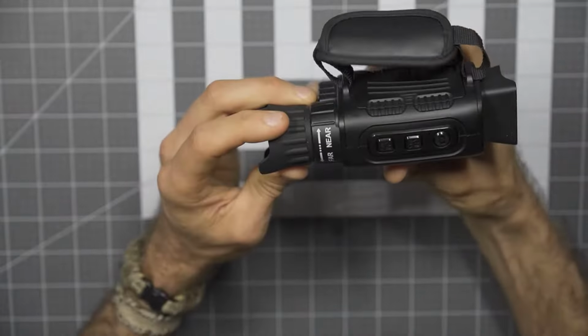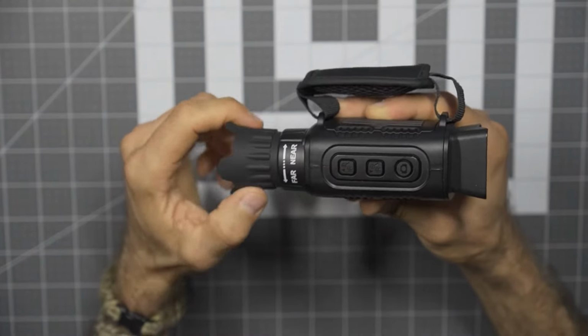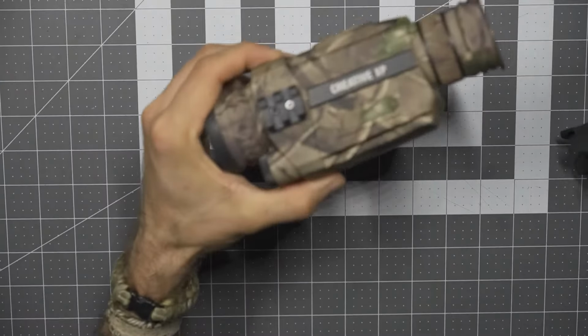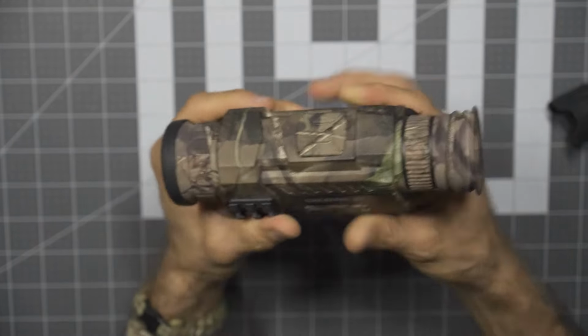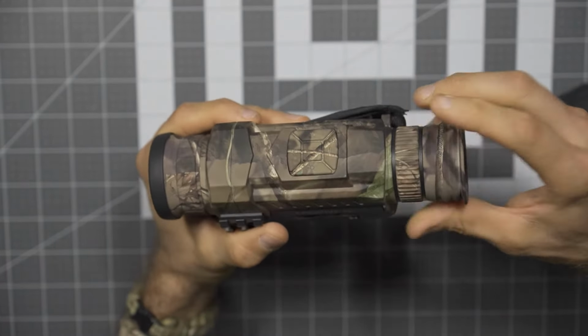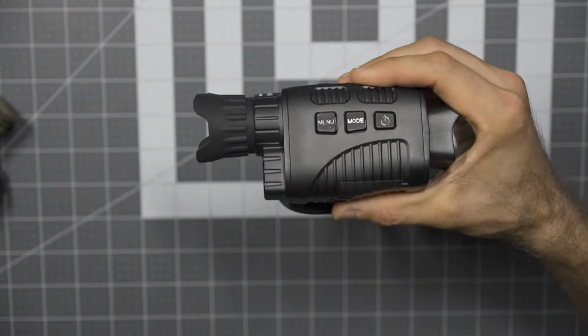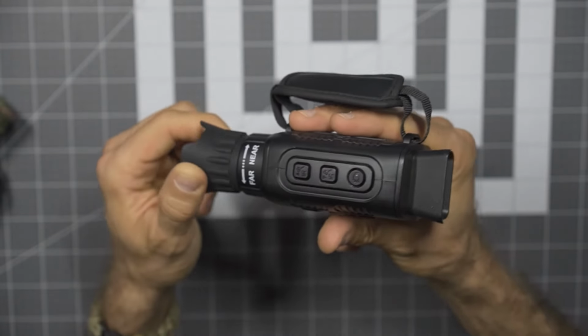But generally speaking, you pretty much just have the ability to adjust your focus here. So one focus ring, very straightforward, where again, on the Creative XP, very nice, but you end up with two. So one on the front and one on the back, which is fine, but it just overcomplicates things by a little bit. The Kinka is very simple and very straightforward, and there's nothing to it.